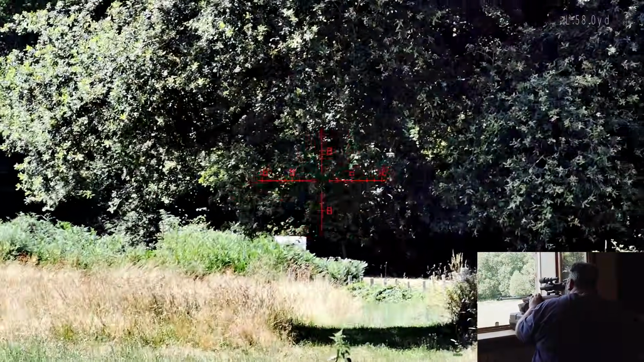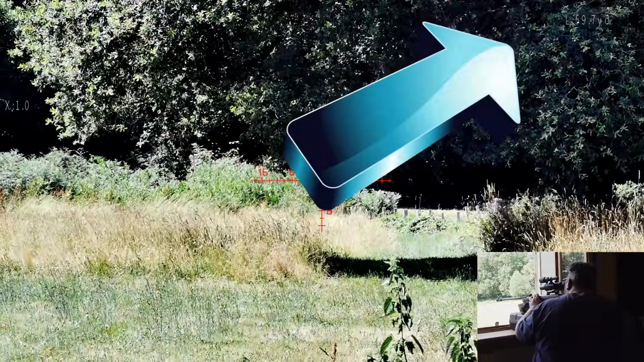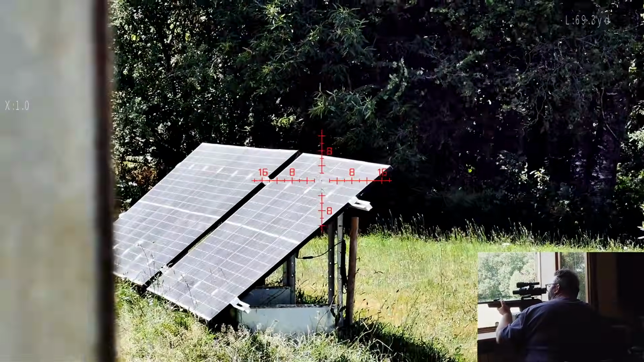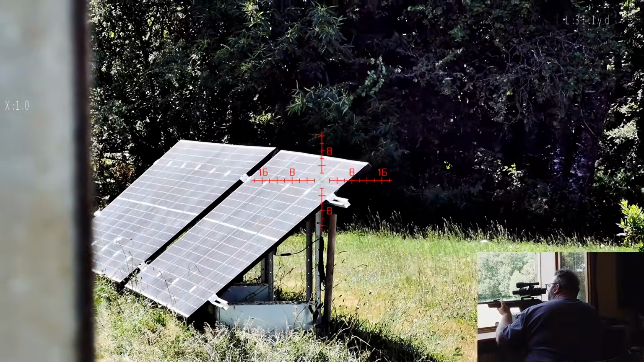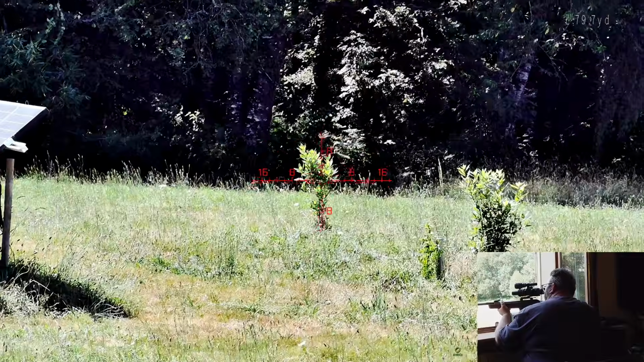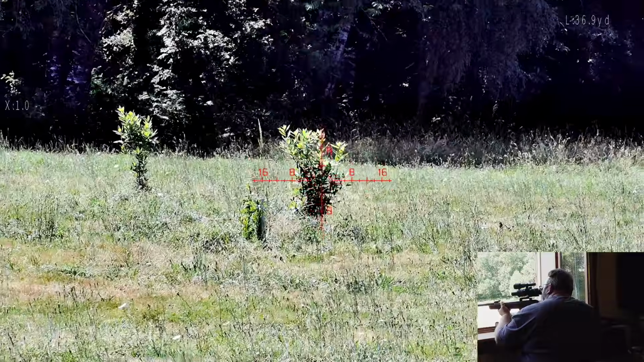Now we've got the range thing on it. I don't know how accurate that is. I can't tell you how far away. Let me see how. Oh, that's about right. That says 32 yards to the solar panels. Depends on if you move. It's that little bay tree there. It's 43. 36. So it's going to pick up right down the bottom there.